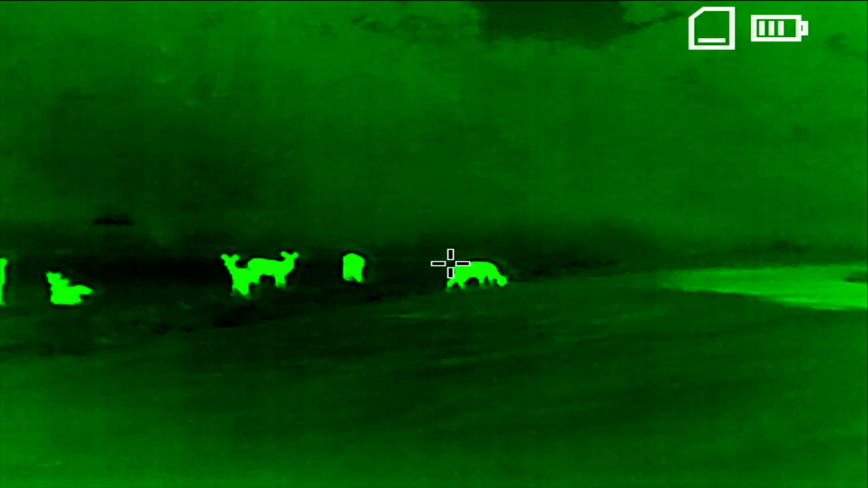Now, the auto hotspot targeting is a good feature for quick recognition of potential targets or subjects, but I do wish there was a way to disable this feature, as sometimes if the object is small or far away, the crosshair can actually obstruct the viewability of the subject itself. Now, when you do zoom into 2x, 4x, or 8x, the crosshairs are disabled.